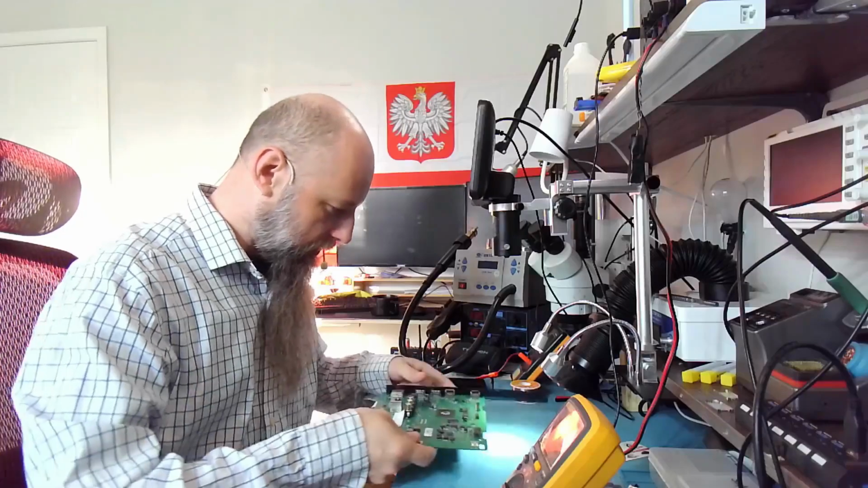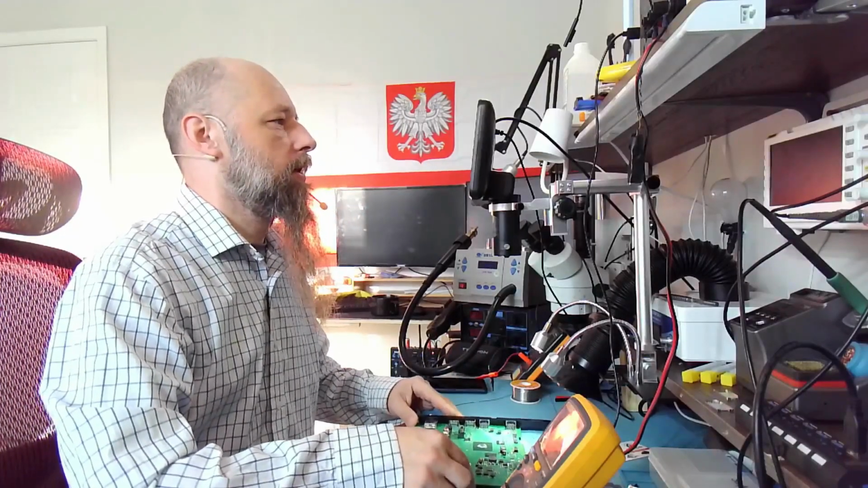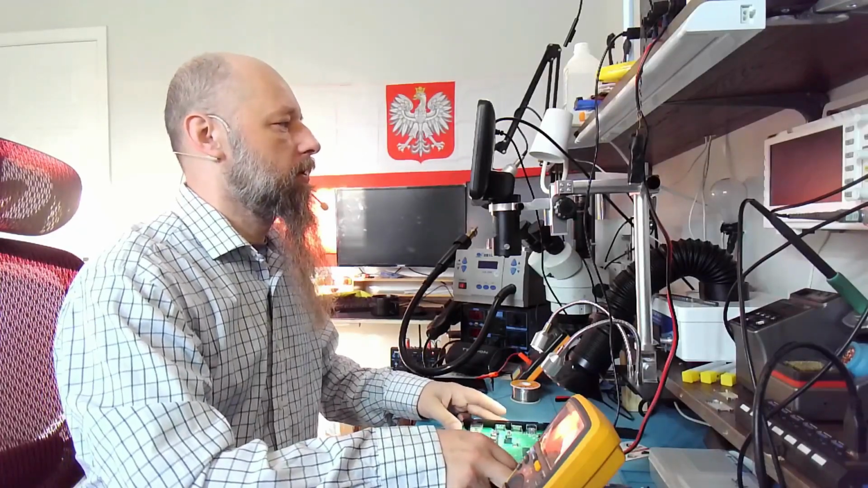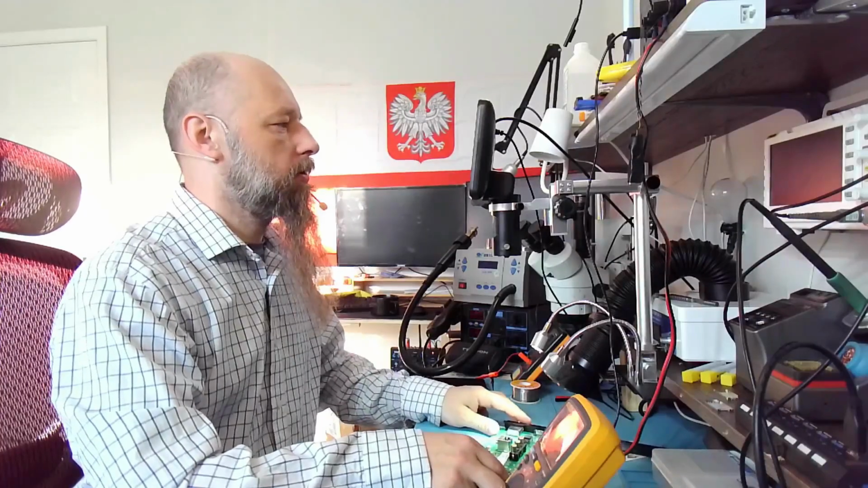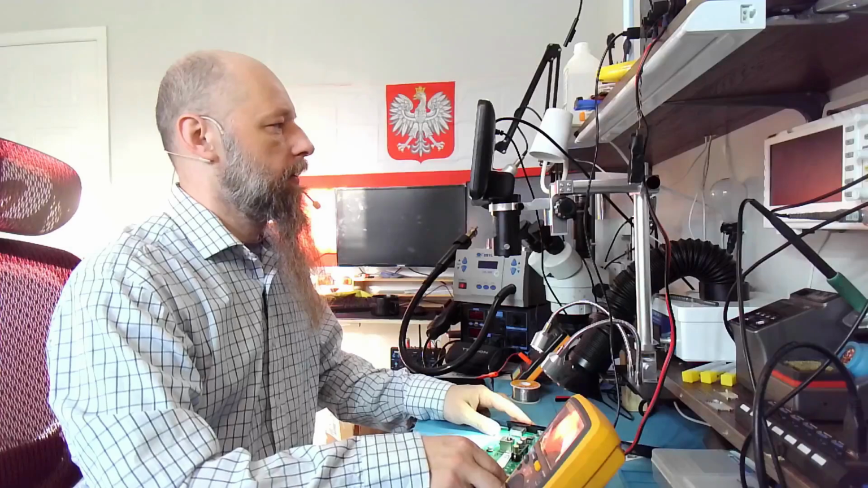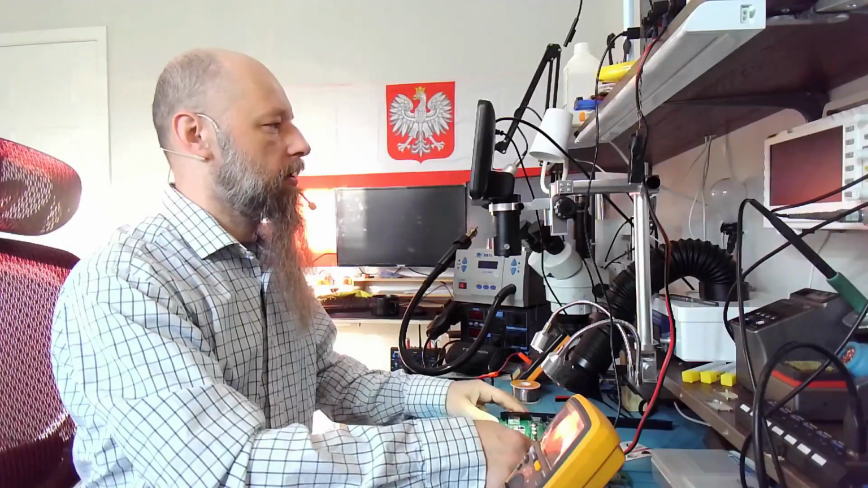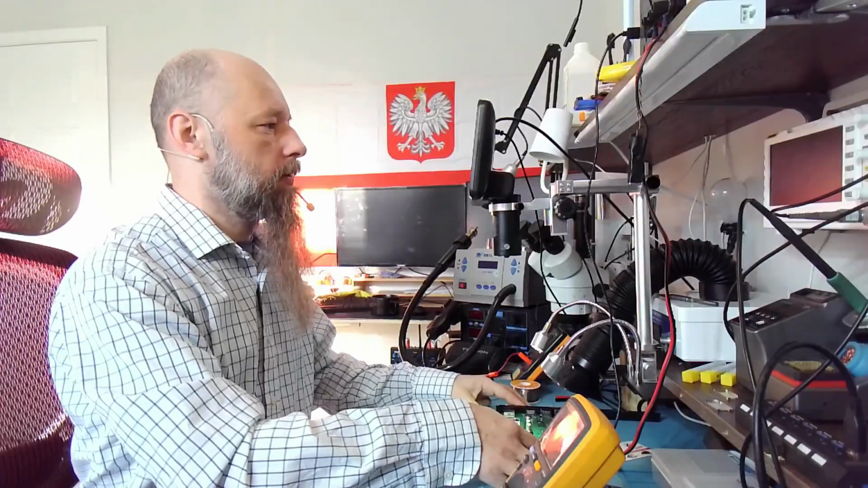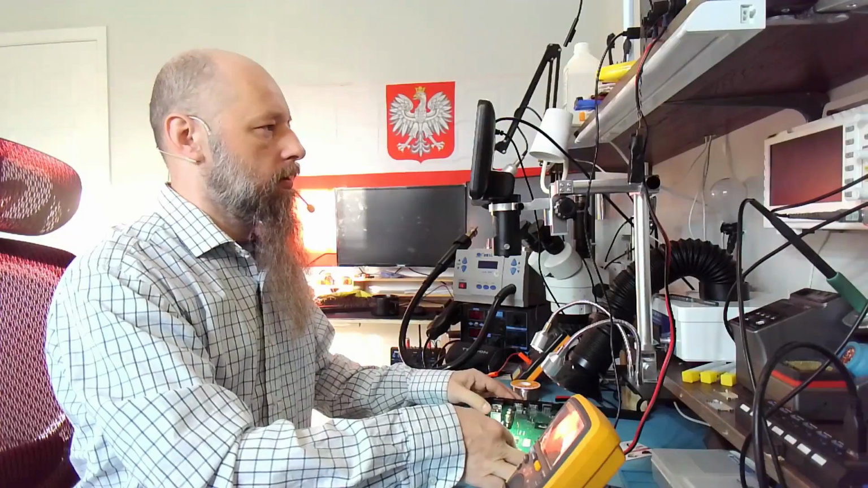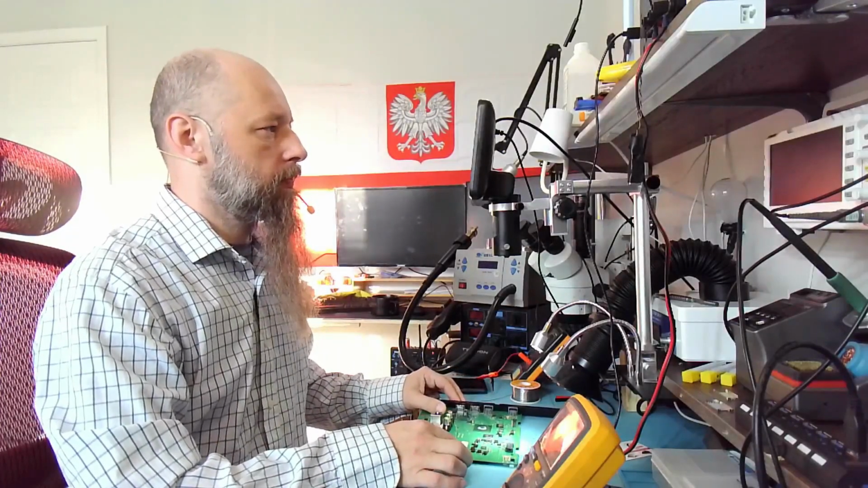Now, one thing I didn't check, because someone asked in the comments, how do you connect to these boards to find out what's wrong with them? Well, you just need to find a UART interface. It's not always going to be present, and in many cases it's not going to be labeled as one. So it might be difficult to find and identify.